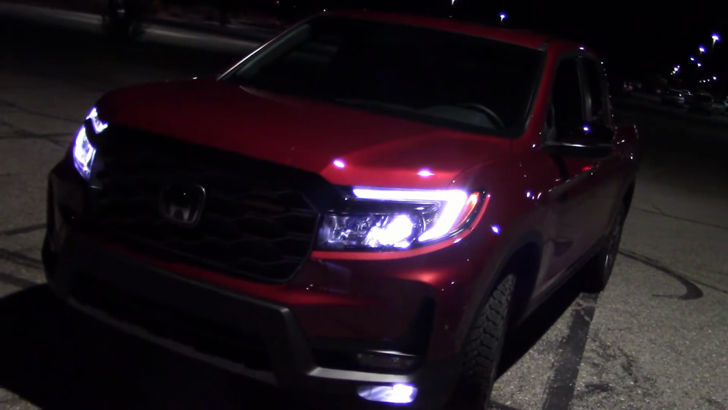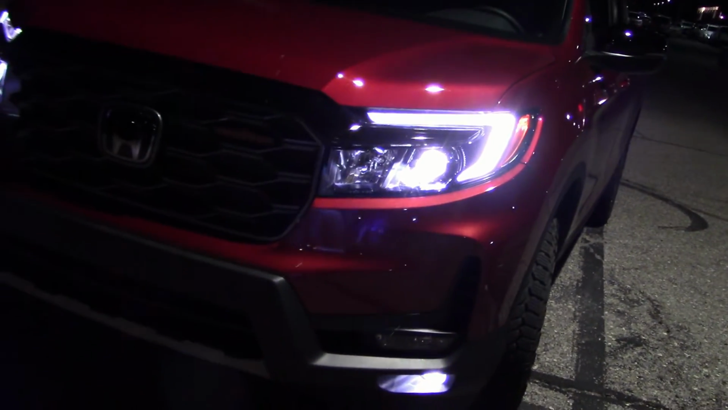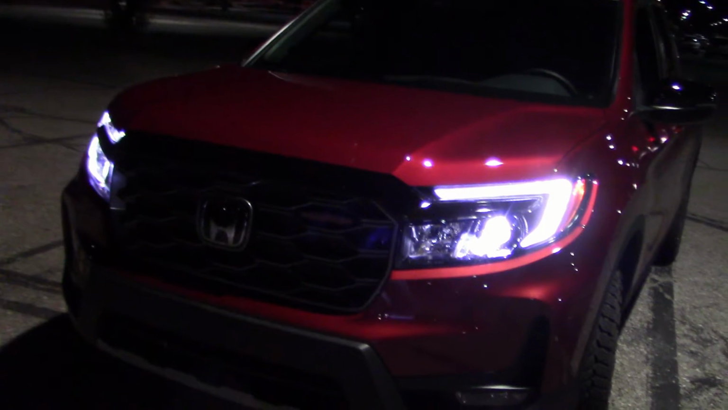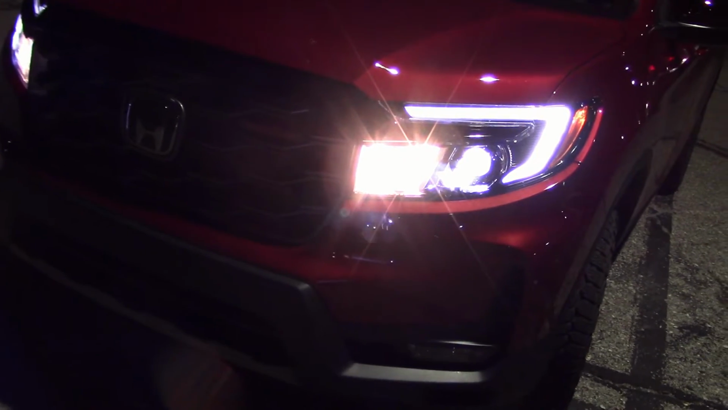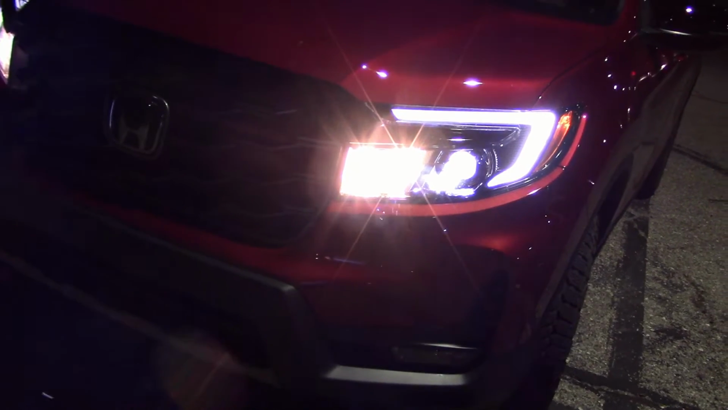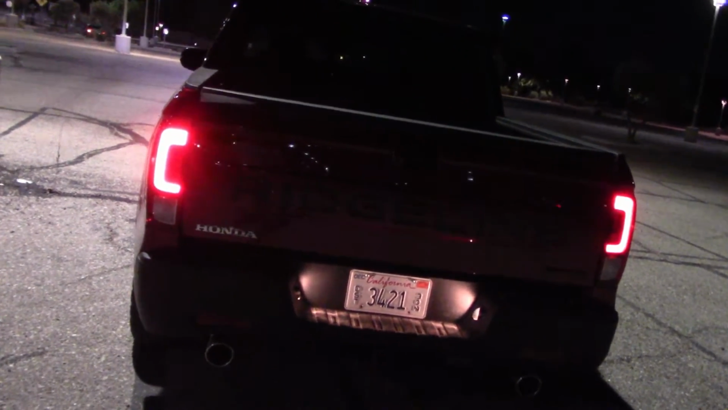Alright, it's dark enough. Let's check out these lights. I see one bulb running on low beam. Let's turn the high beams on and see what happens. There we go, now we got two running. And here's what the tail lights look like from the rear. The cops are spying on me.